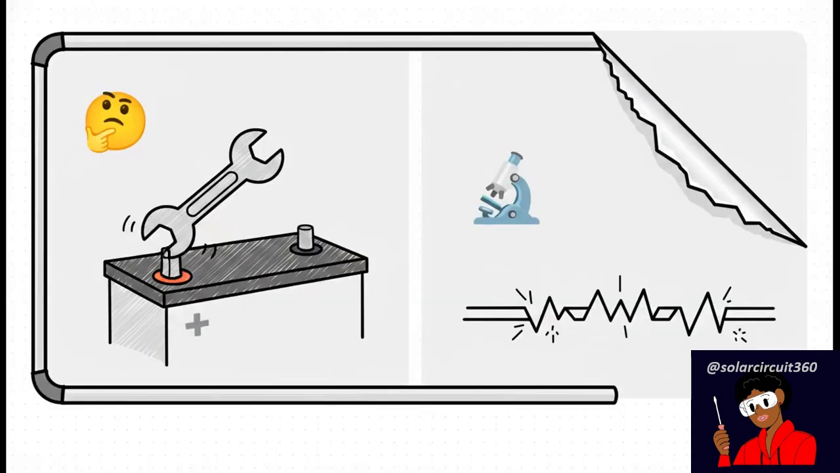Now, you've probably heard the usual advice, right? It's a loose connection, or just use thicker cables, or make sure you tighten your lugs. And look, that advice isn't wrong, but it is dangerously incomplete. The hidden truth is so much deeper. It's about microscopic resistance you can't even see, and it's about a dangerous feedback loop that attacks the connection itself long before that big, expensive cable ever shows a single sign of stress.